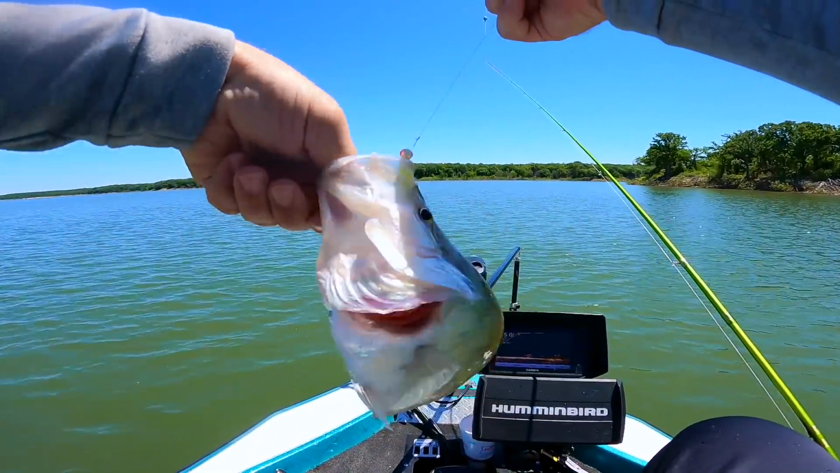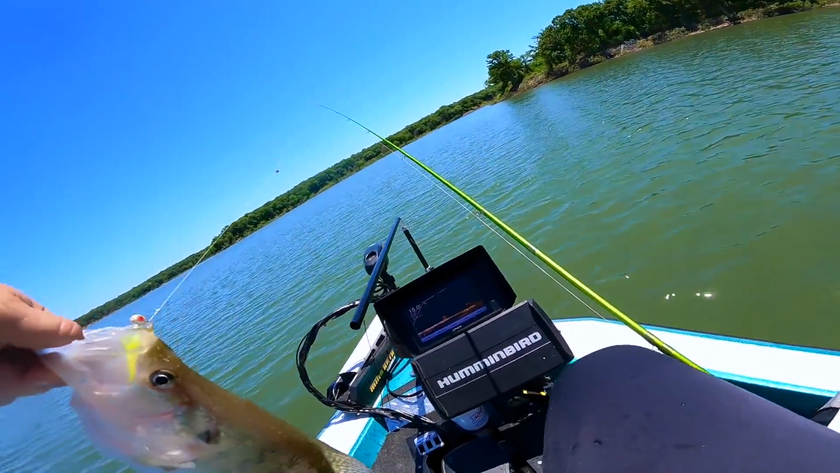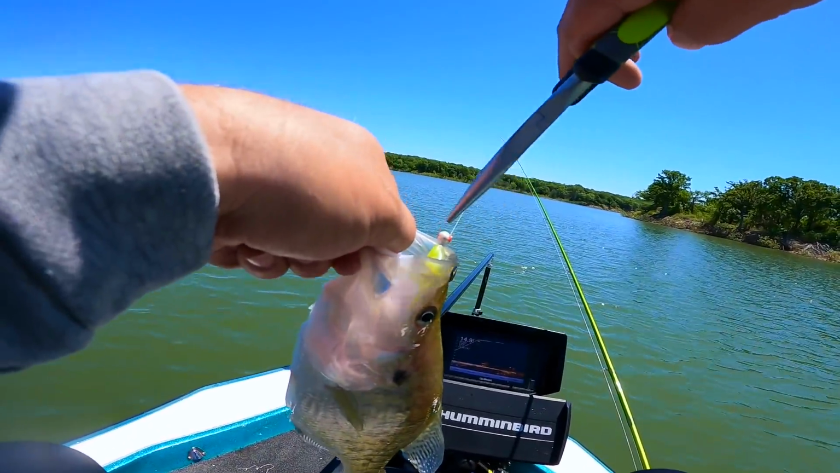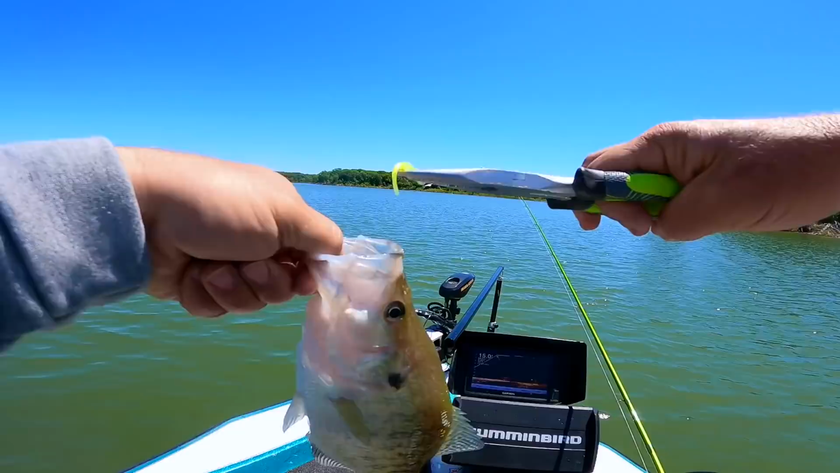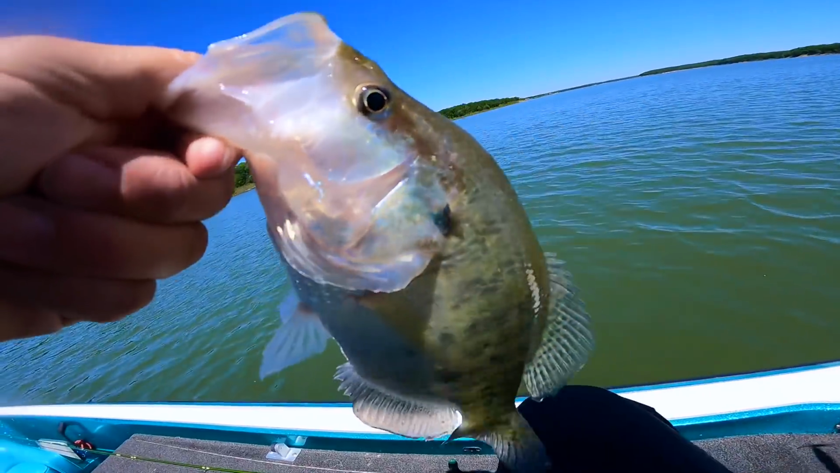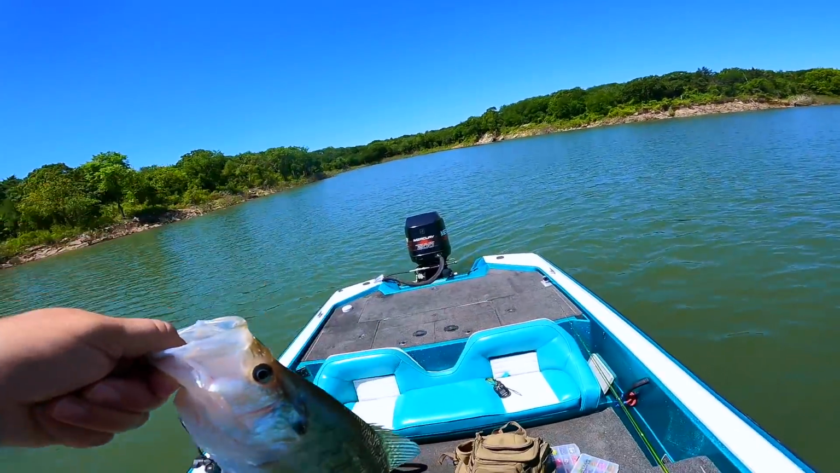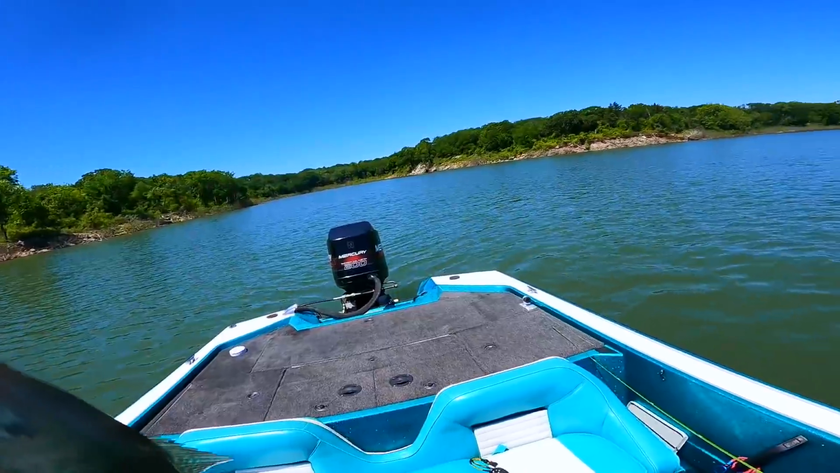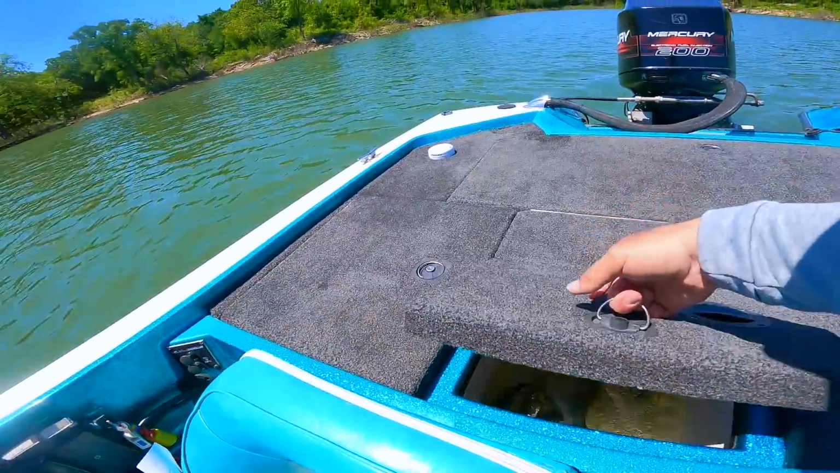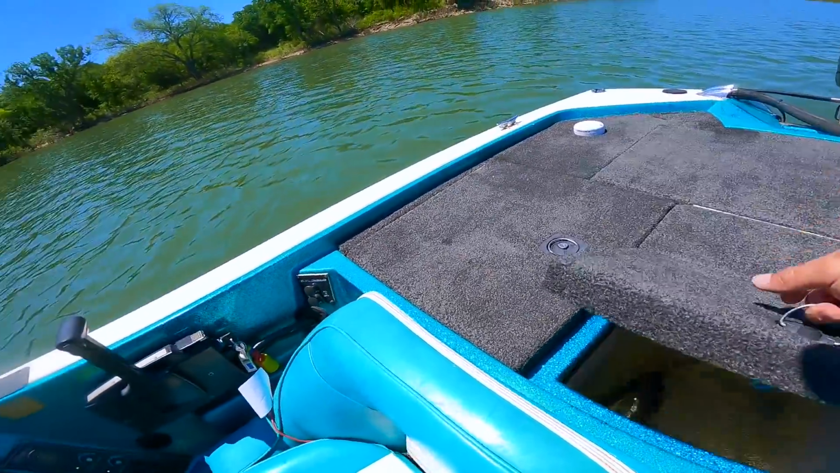Oh, goodness. That's a monster. Oh, Texoma monster dog. Oh, look at that. Whew, bam. All right, guys. Let's go toss this in the live box. See if we find a few more. Got 4 now. That one's just, wow. That one makes them other ones look horrible.